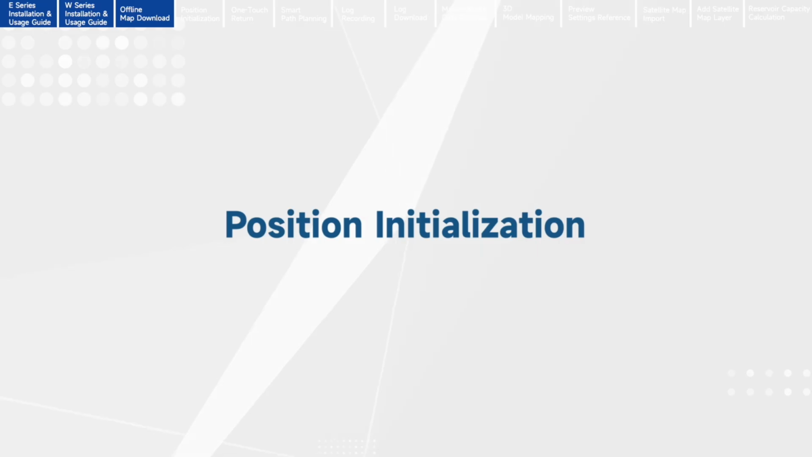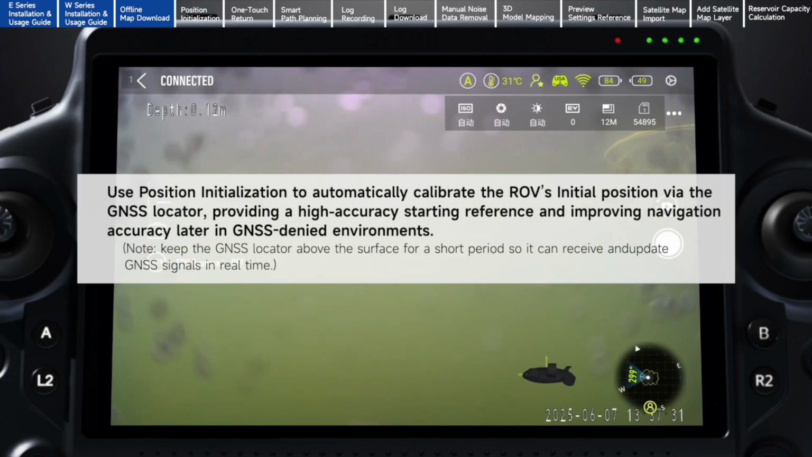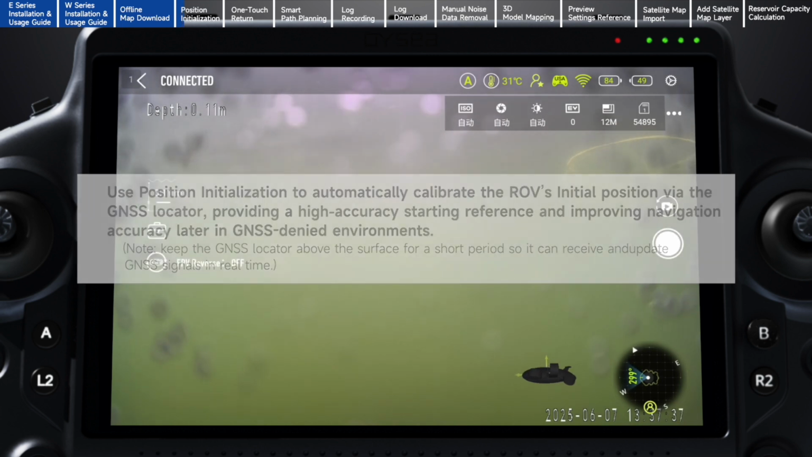Position Initialization. Use Position Initialization to automatically calibrate the ROV's initial position via the GNSS locator, providing a high-accuracy starting reference and improving navigation accuracy later in GNSS-denied environments.